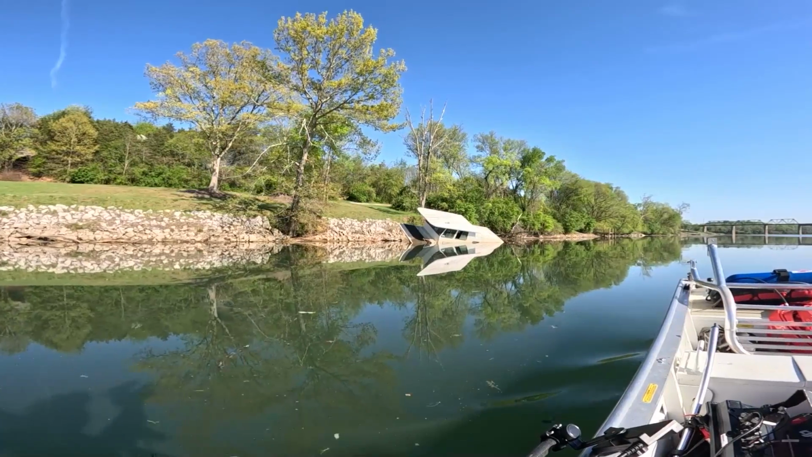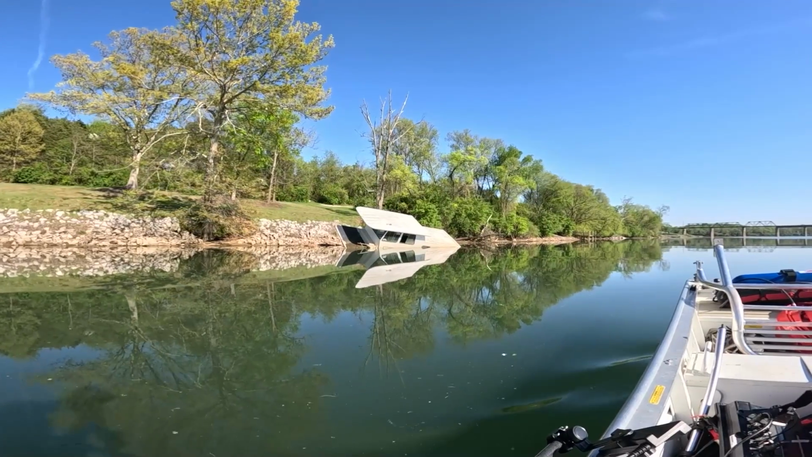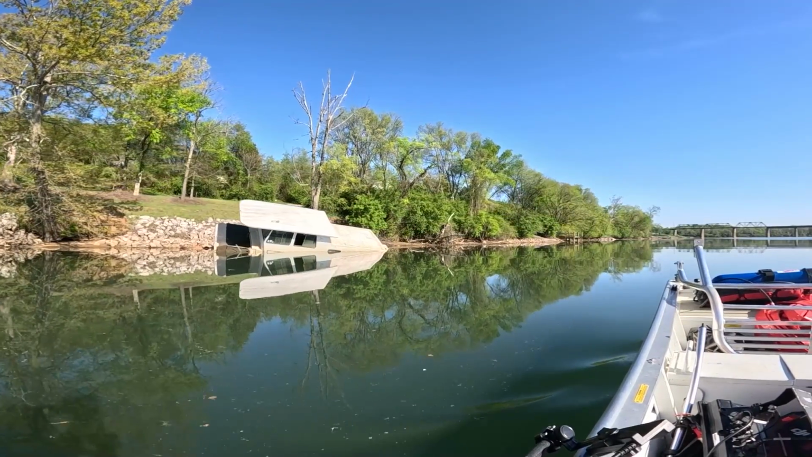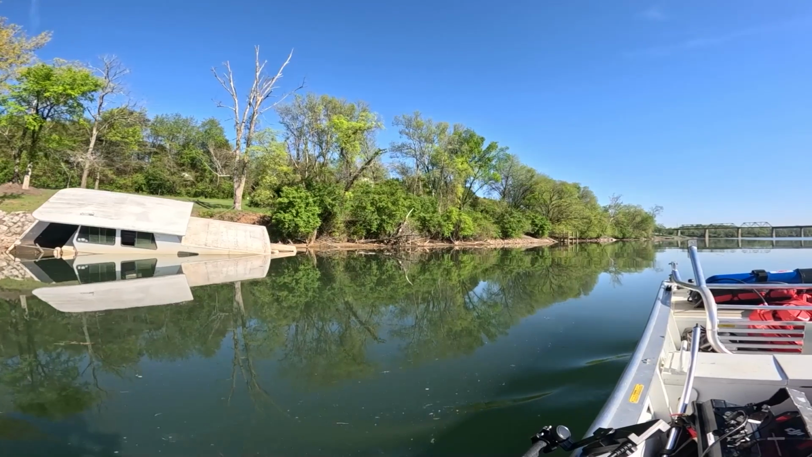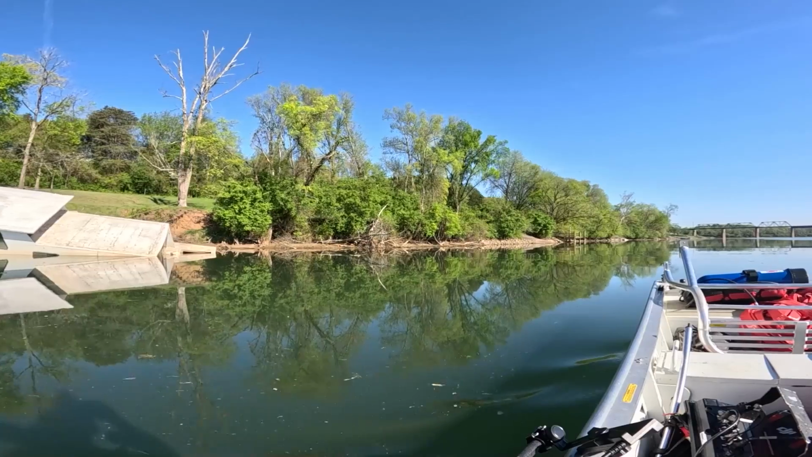What a pretty eyesore. It would be nice to challenge ourselves, see if we can get that out ourselves. But they'd have to let us keep it. That thing is so cool. I've never seen a boat like that. That's weird looking. And it's sunk. It's got like a room in the back. Kind of like a little mini houseboat. Maybe, yeah, it's like a weird enclosed houseboat.